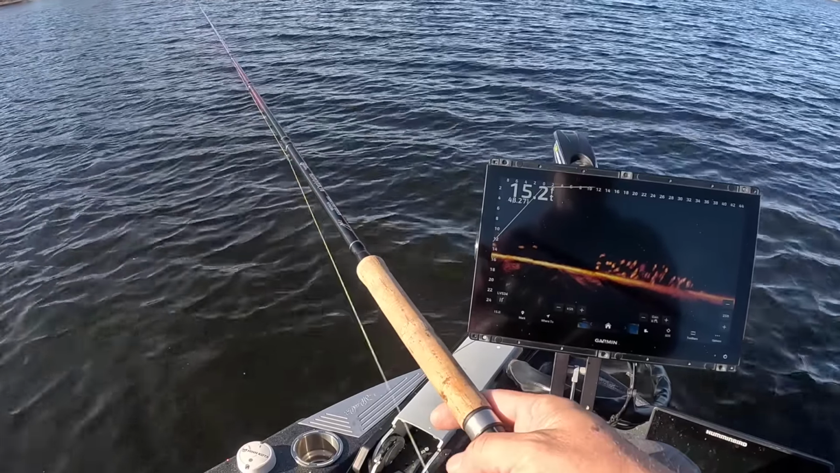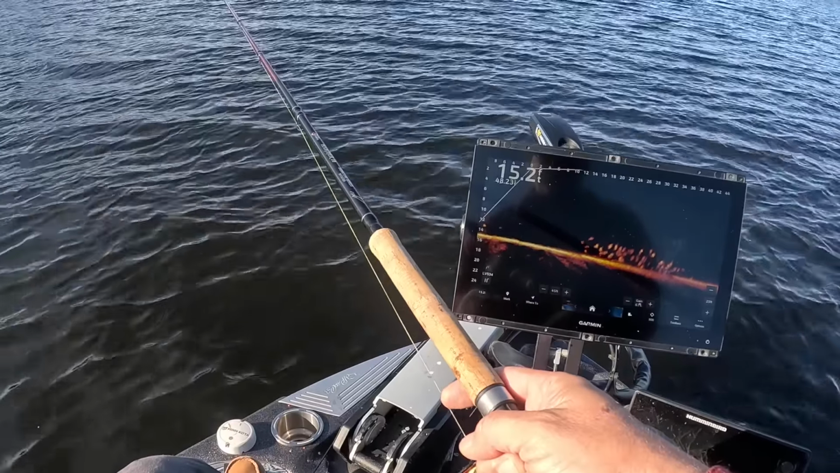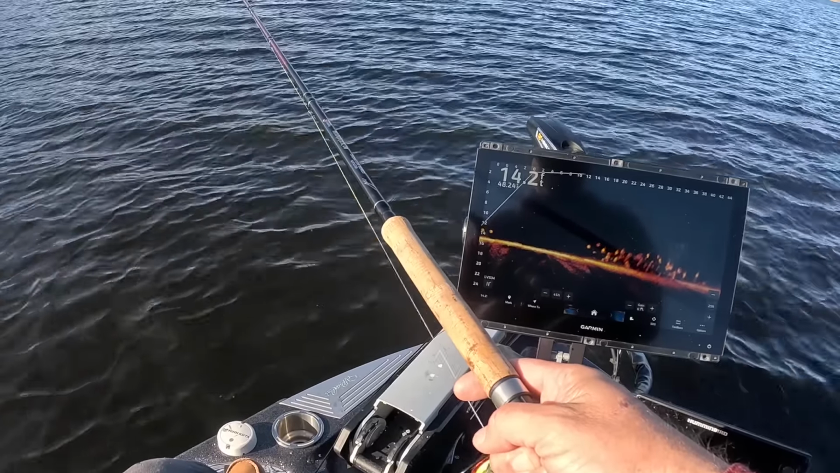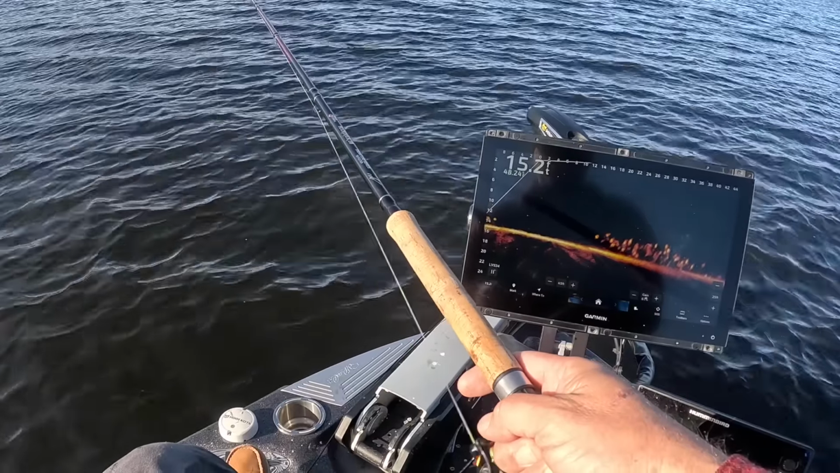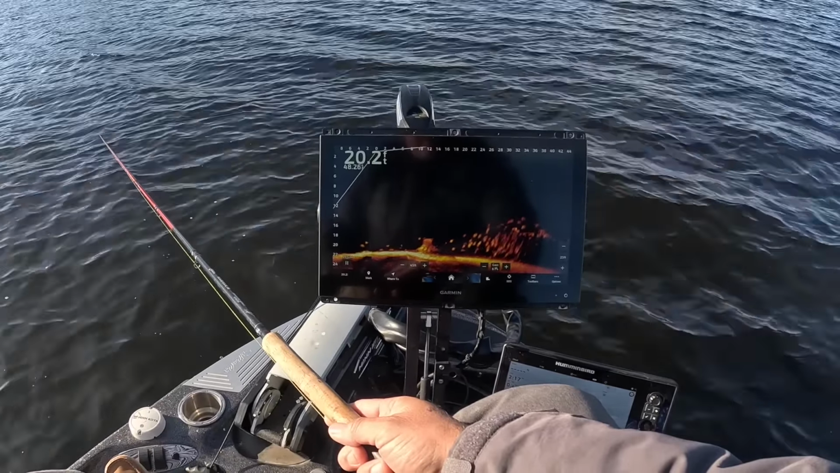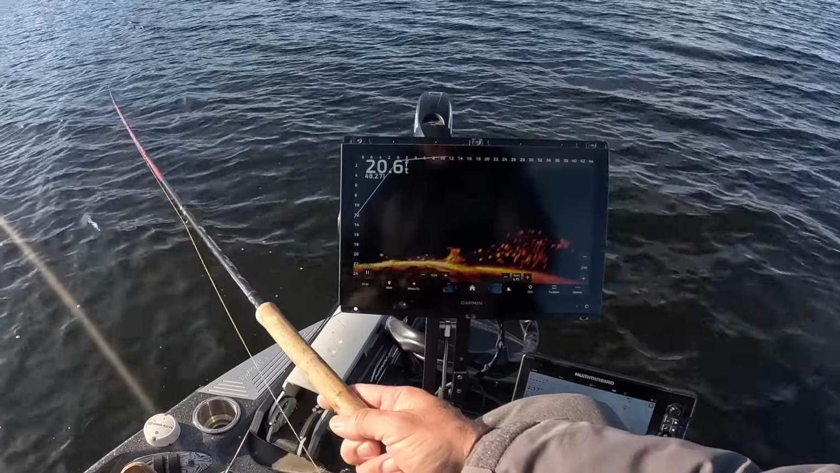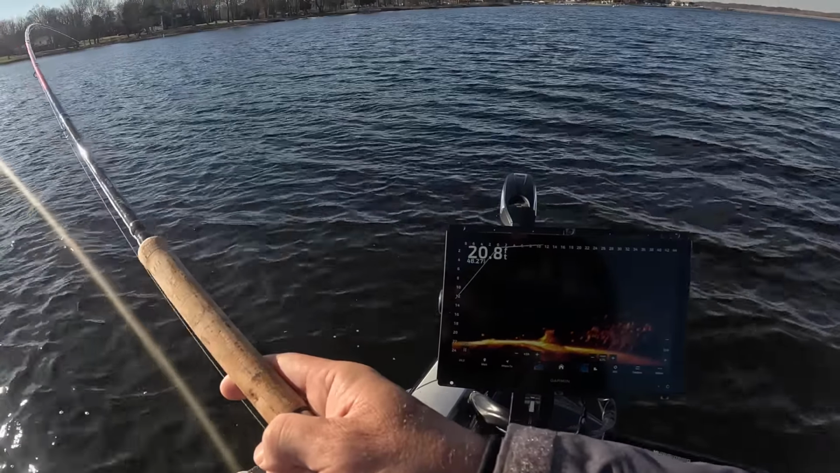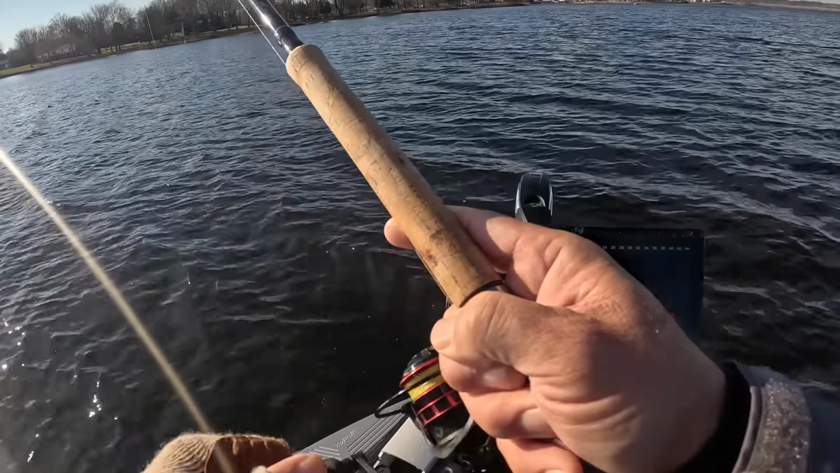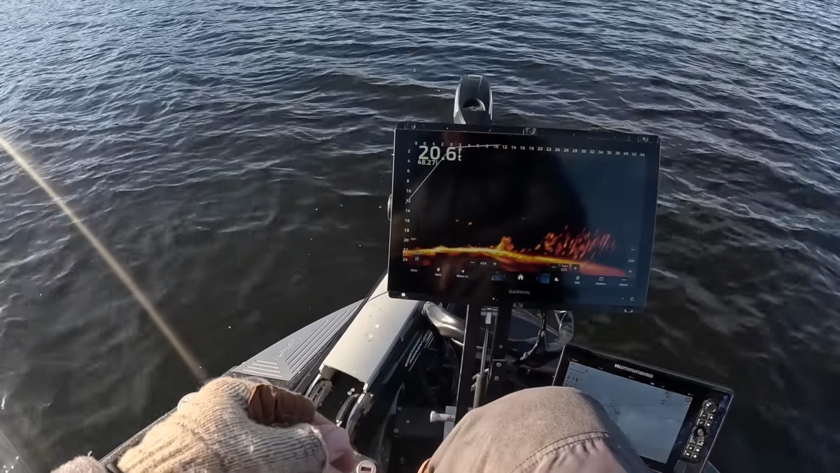And I'm just enjoying a beautiful December day catching crappie, guys. You just don't get too many of these nice days. You know we're headed for some bad weather. It's coming, as it always does. And here he comes. So many fish down there. Oh, nice little eater.